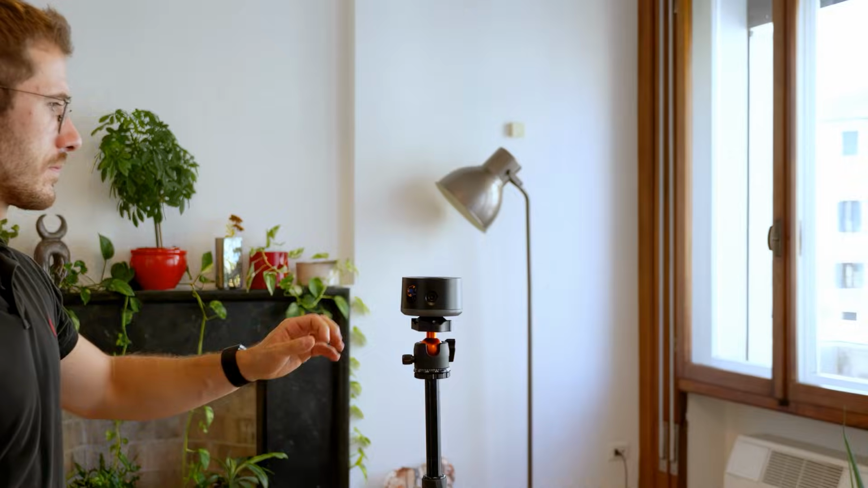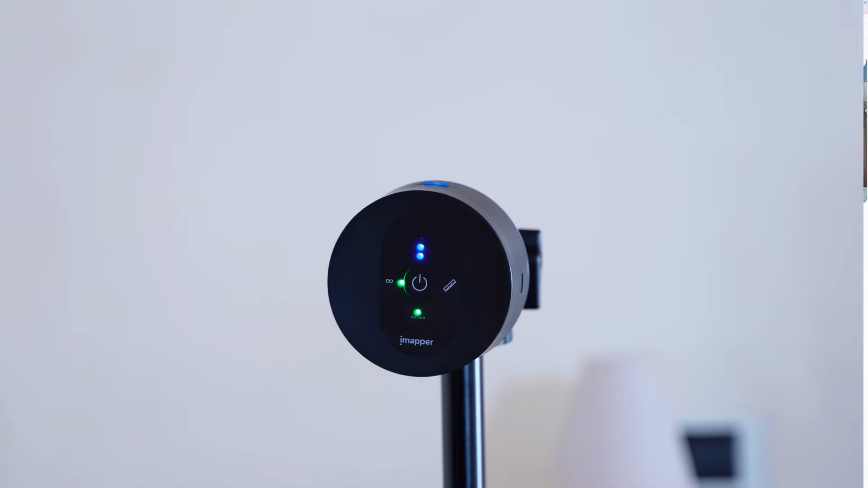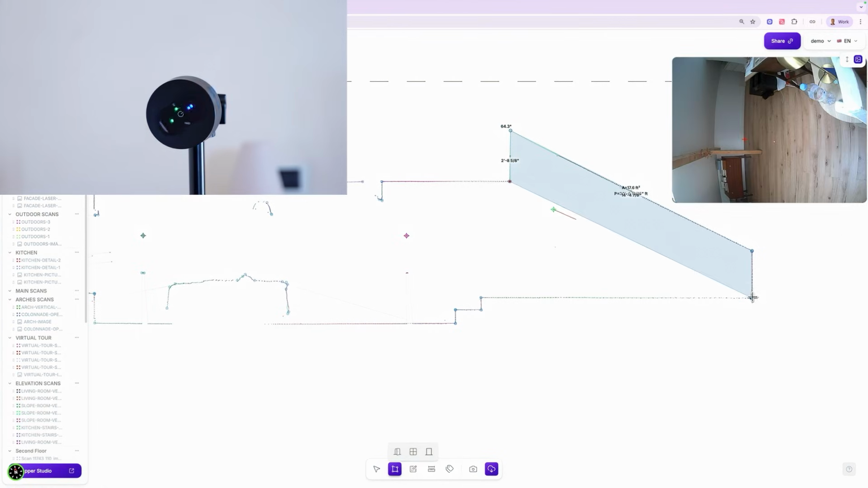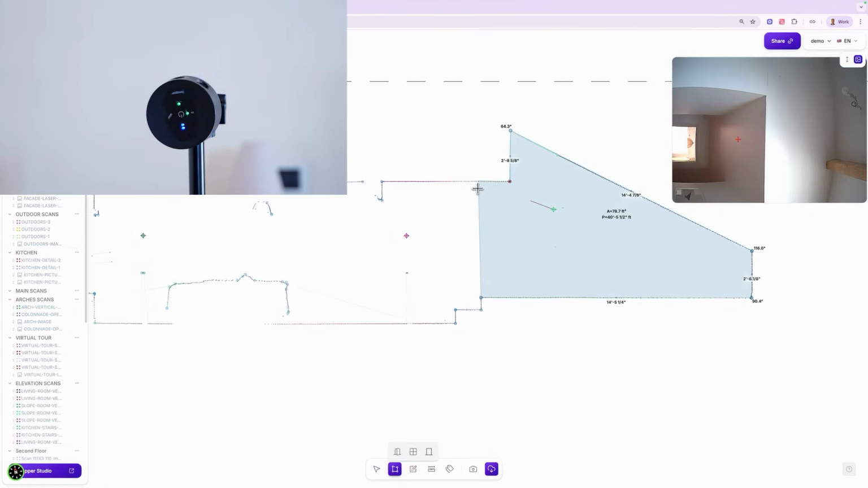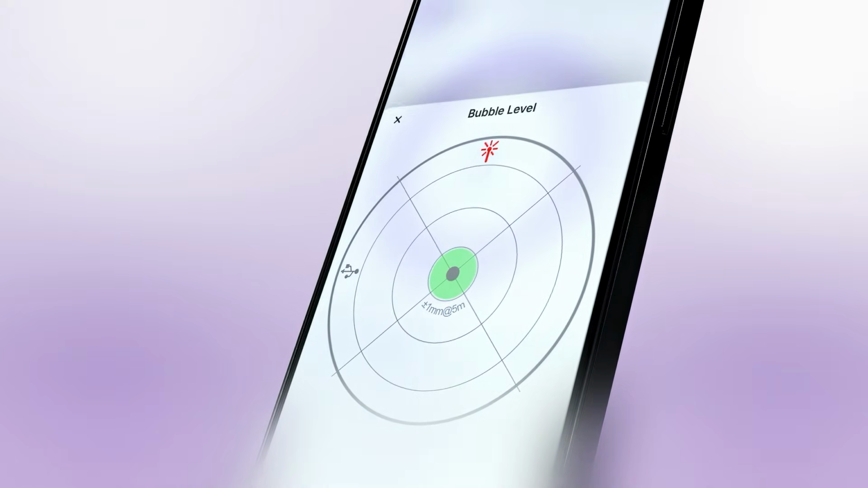iMapper can take horizontal scans in just one tap, or by rotating it on its tripod, you can take vertical scans that allow you to measure ceiling heights, roof slopes, and stair angles. By combining them in your drawing software, you can create detailed 3D or 2D models. You can also control it via your phone using the iMapper Connect app. Use the built-in bubble level to ensure iMapper is level before measuring.